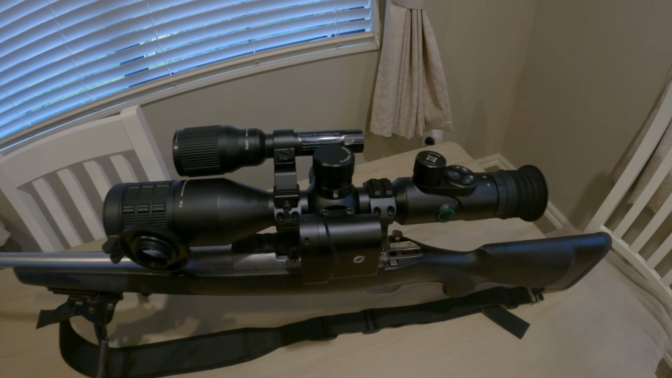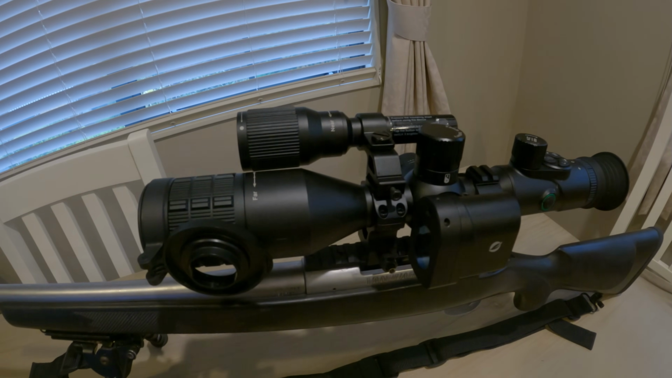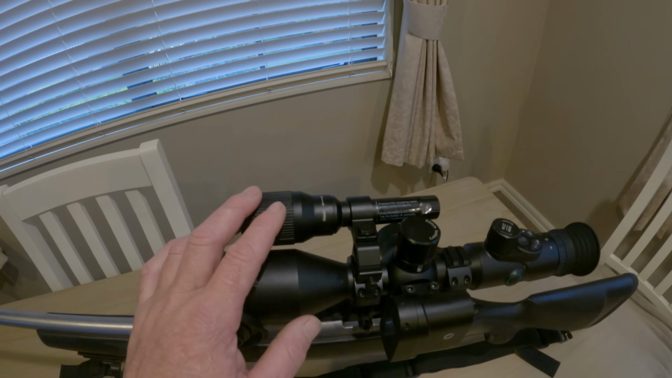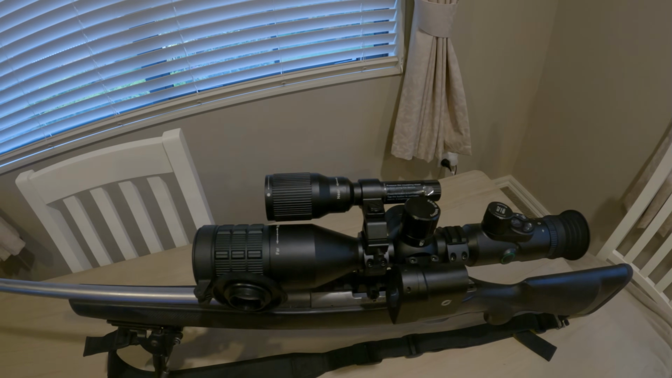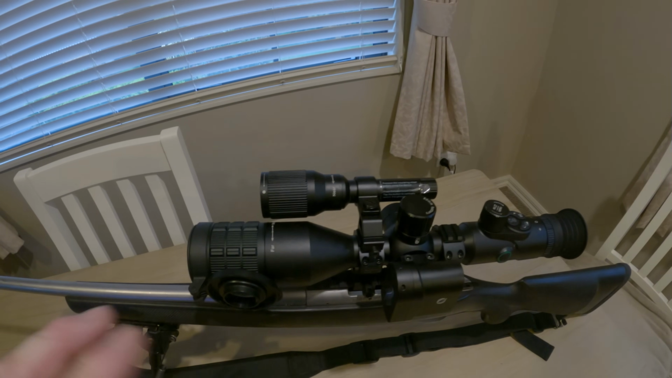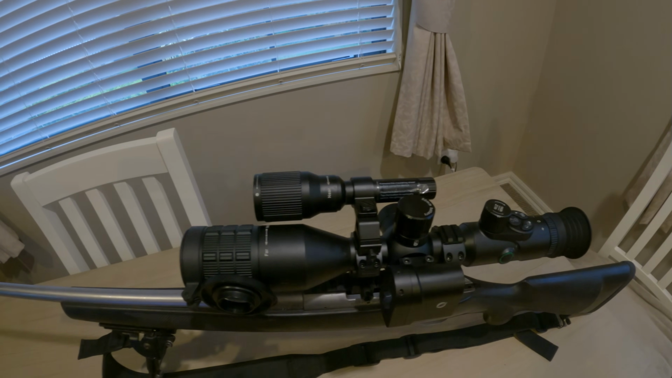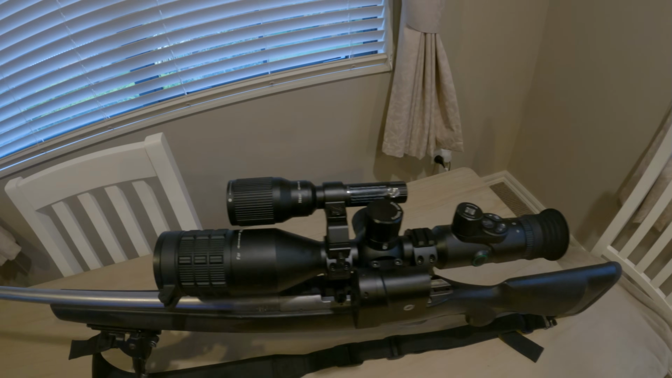I'll get on with it now, and then I'll show you the footage of it in action, and you'll see when I'm turning this infrared torch on and off in the video what a difference it makes. You'll pick up on that, and I think I've typed in the words anyway to say when it's on and off, but you will notice it. It's a very tidy bit of kit.